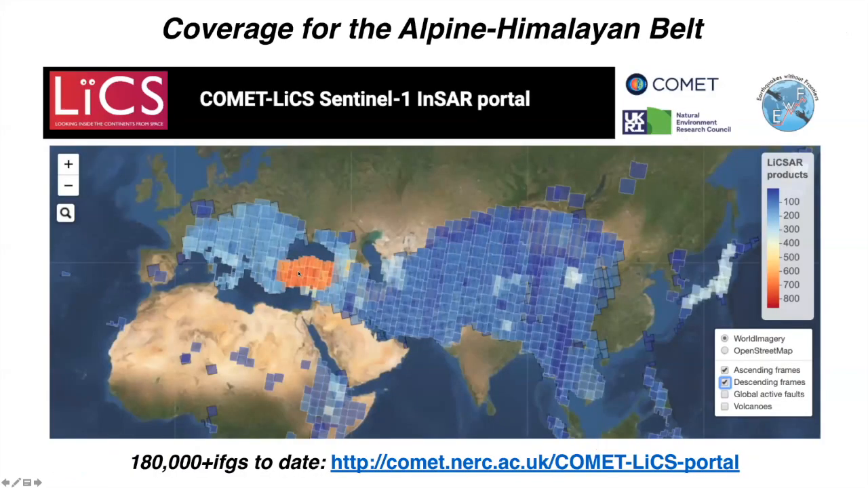So this is the COMET LiCSAR Sentinel 1 InSAR portal. It's this data portal that COMET's been developing over the past few years. And so what we've done is broken the world up into these frames. So these are frames of both ascending and descending data. And essentially, if you go to this website and you click on one of these frames, it brings up a list of interferograms that you can download for your area of interest. So I'm just showing here the Alpine Himalayan belt, but it's being done globally. The Alpine Himalayan belt is where we're focusing our efforts.